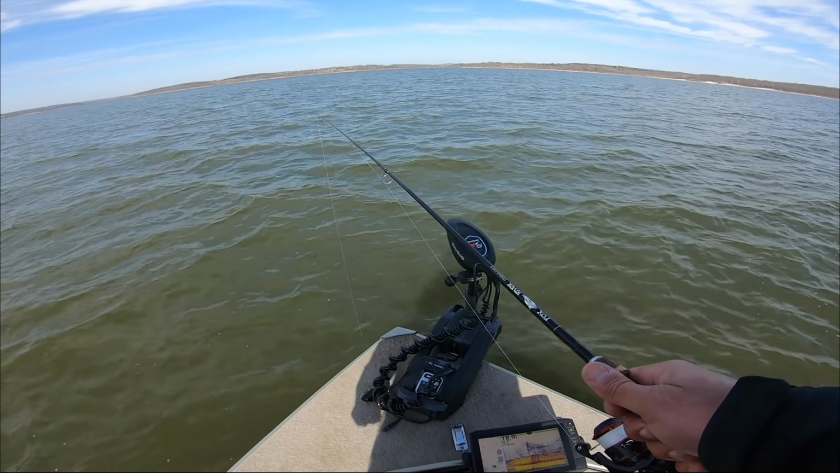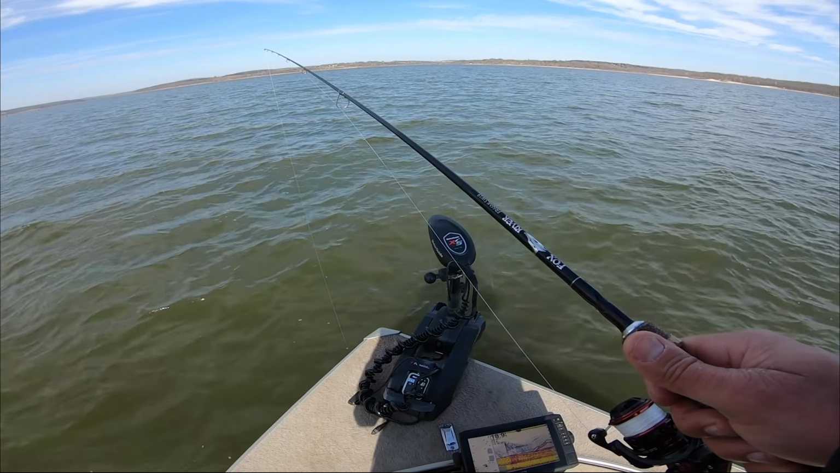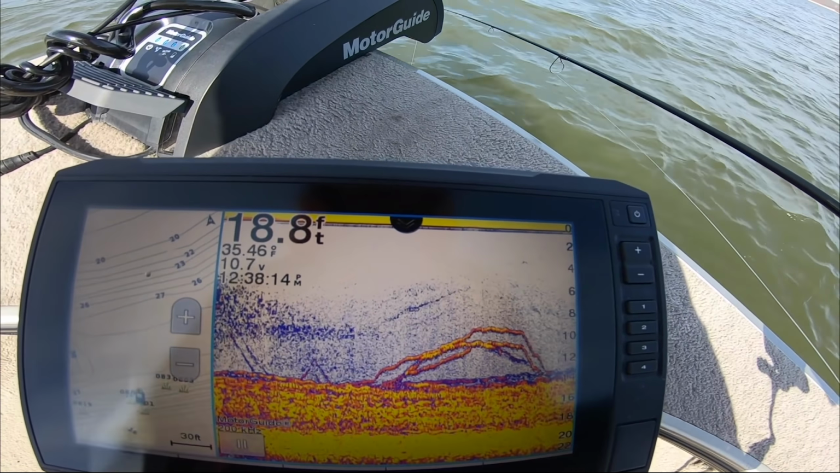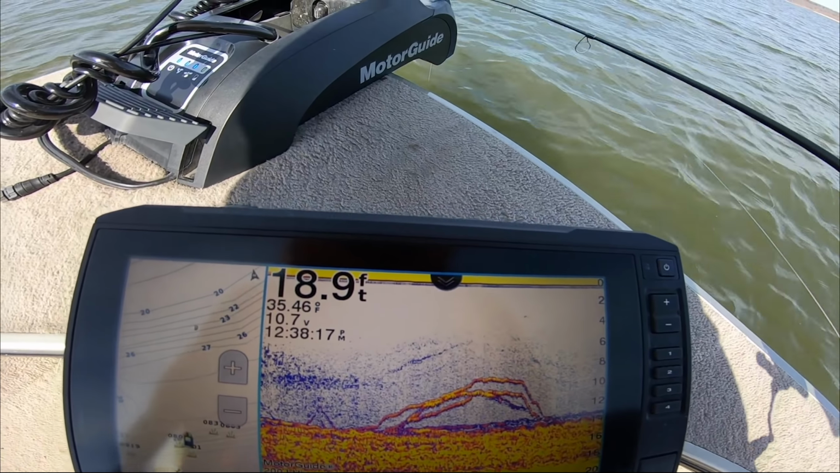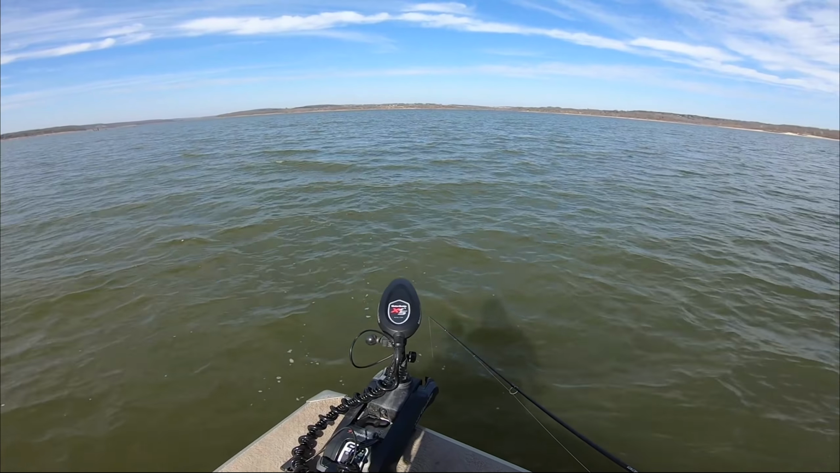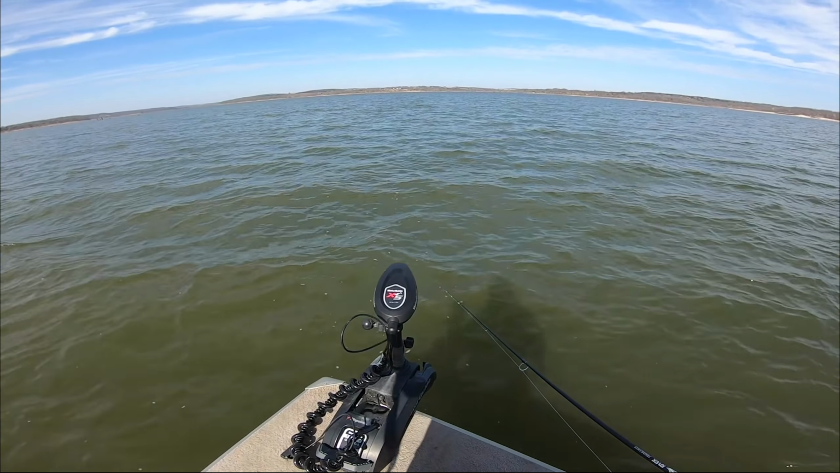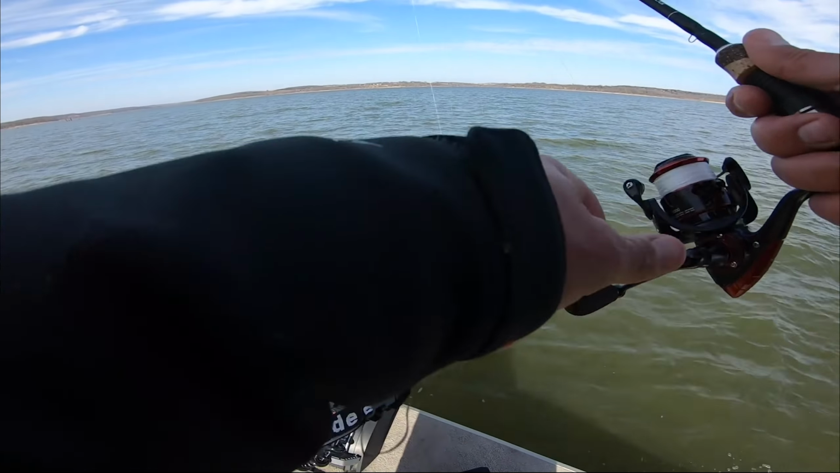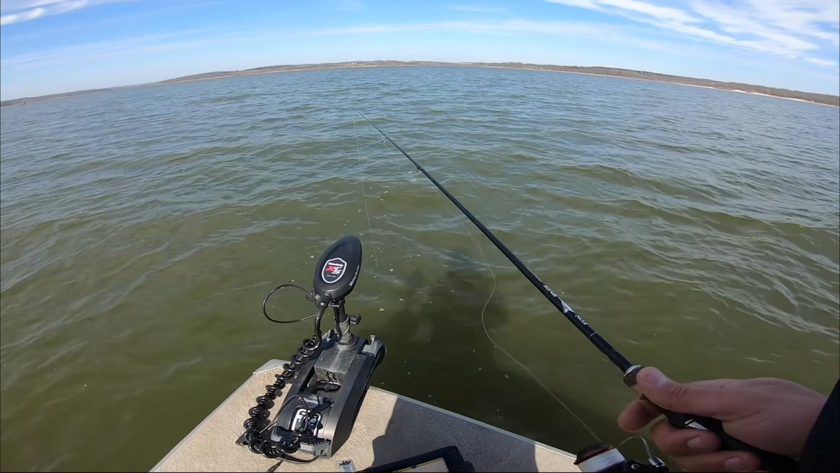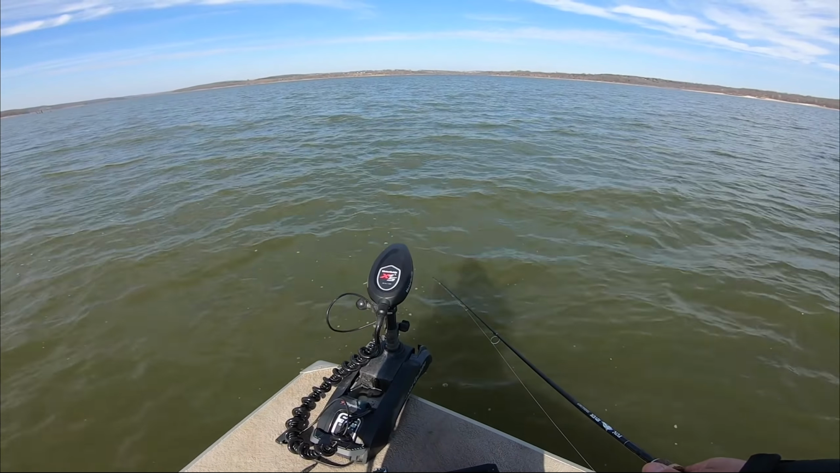Oh, eat it, eat it. Oh, he did not want it. He came up so fast, was right on it. I was jiggling it, and he just did not want to eat it. But man, he was hot. We're kind of over that brush pile right now, so you may see one or two smaller fish until I push off the edge of it. Just one thing I found with this area is that you're gonna find a lot of smaller fish actually on the brush. But when you fish off of it, or just fish suspended schools of fish like I have been, they're not gonna be very small.